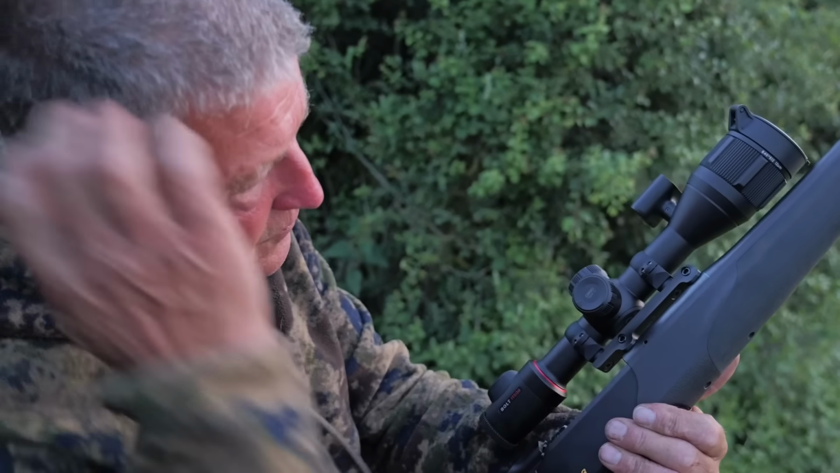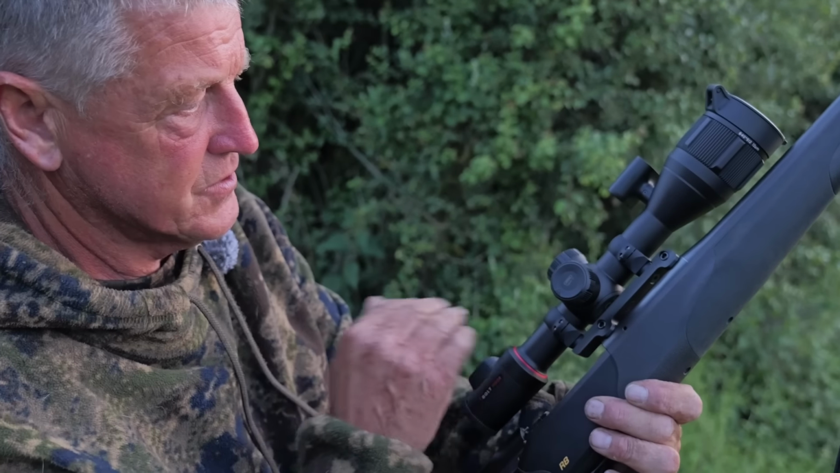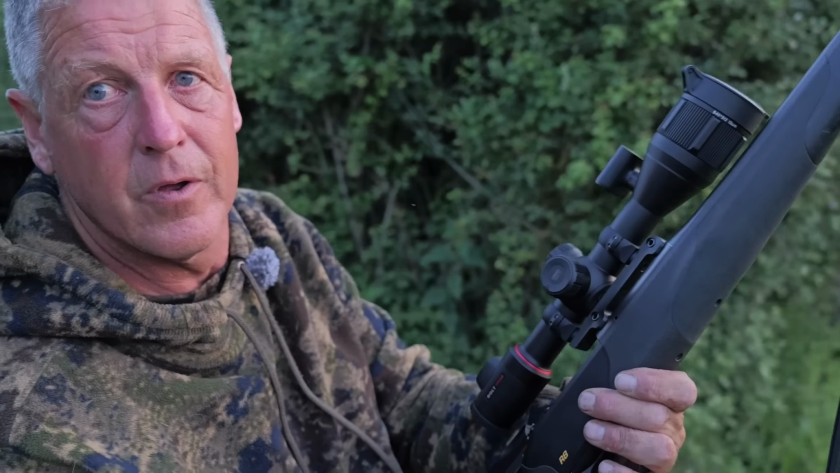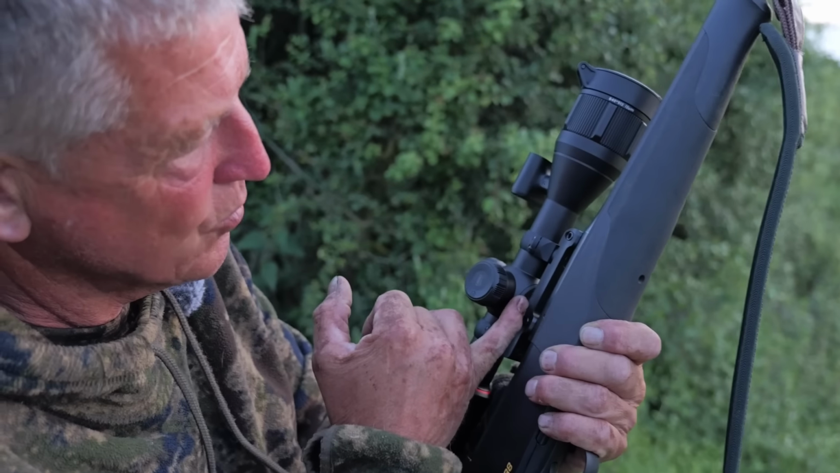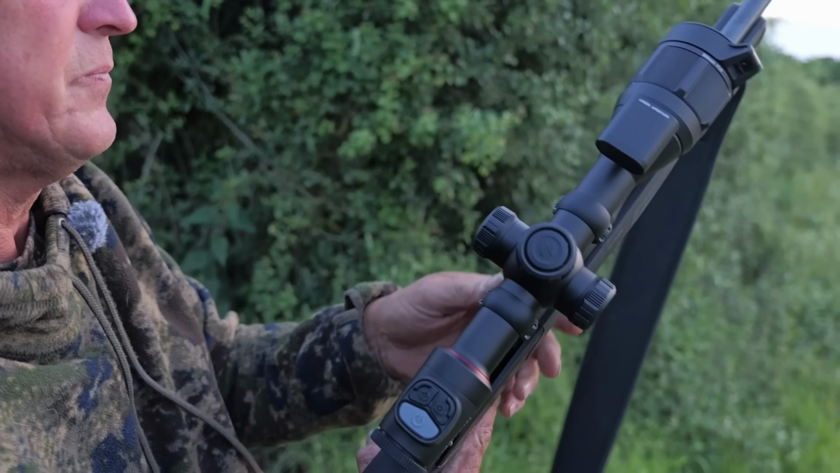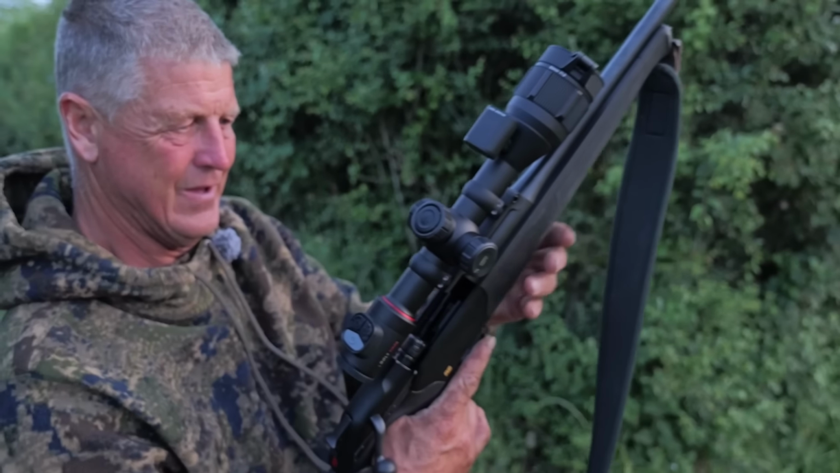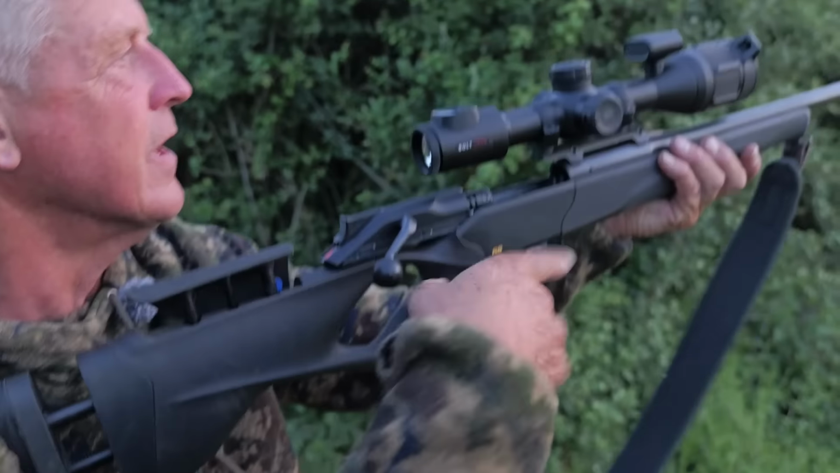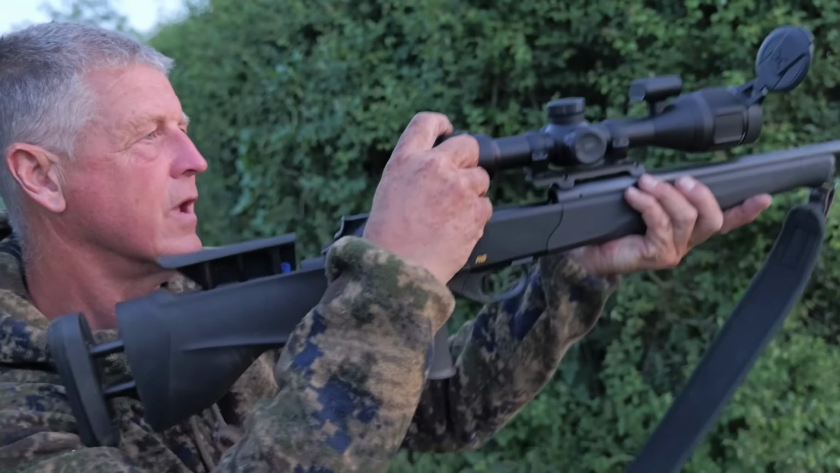But the other scope, yes, no problem, the same mount straight on in no trouble at all. Same size tube, obviously. Same size tube, but it must be just a little bit more proud at the bottom. It is a dinky little thing. Better look after it.